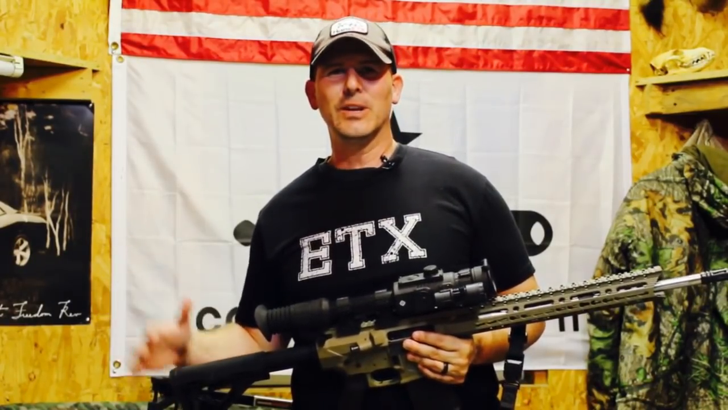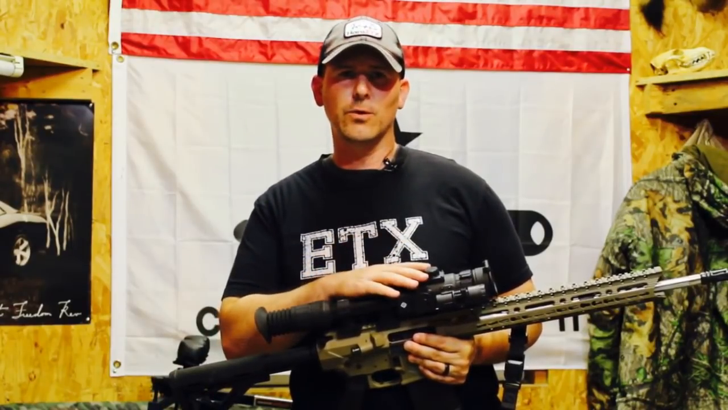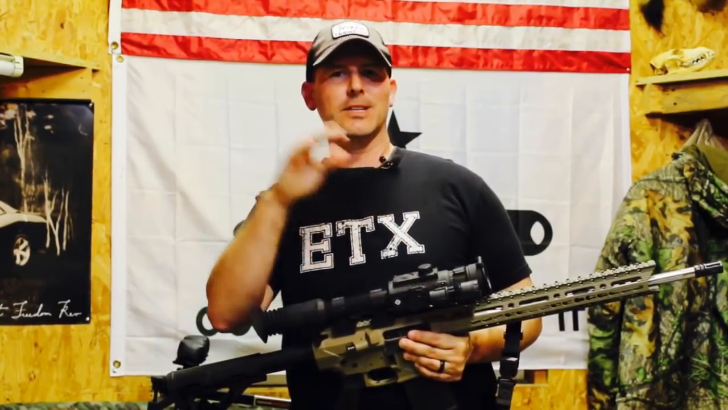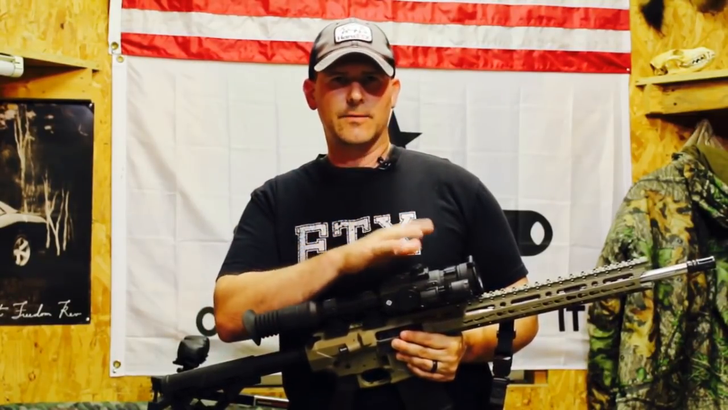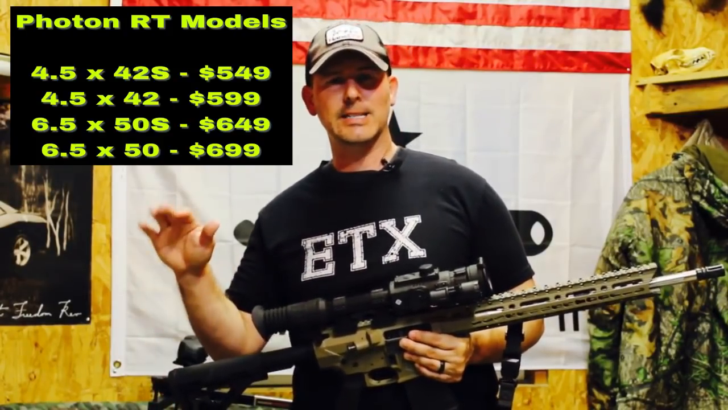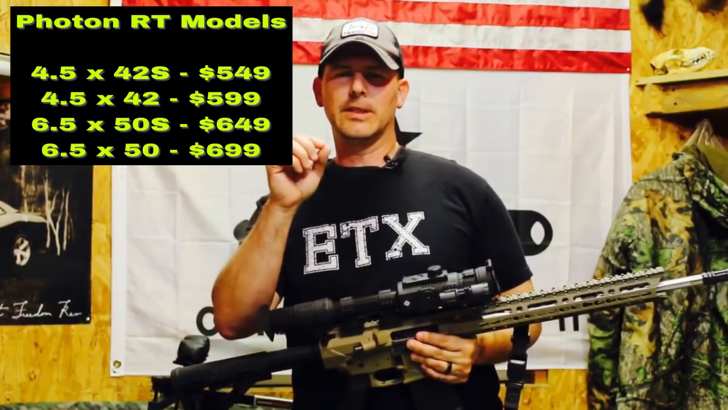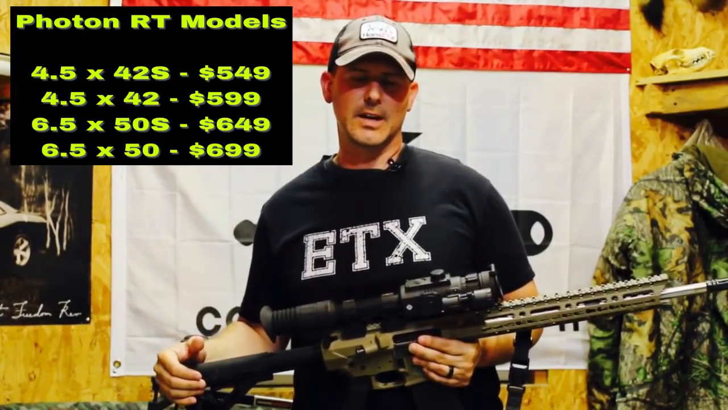To start off with, there's 4 different RT models. Like I said, this is the 4.5 to 42S. The base price on this is $549. There's the S models and the non-S models, and in a little bit we'll get into the differences. 4.5 by 42S. There's also a 4.5 by 42 non-S. There's a 6.5 by 50S and a 6.5 by 50 non-S. And the price goes up by $50 on every different model.